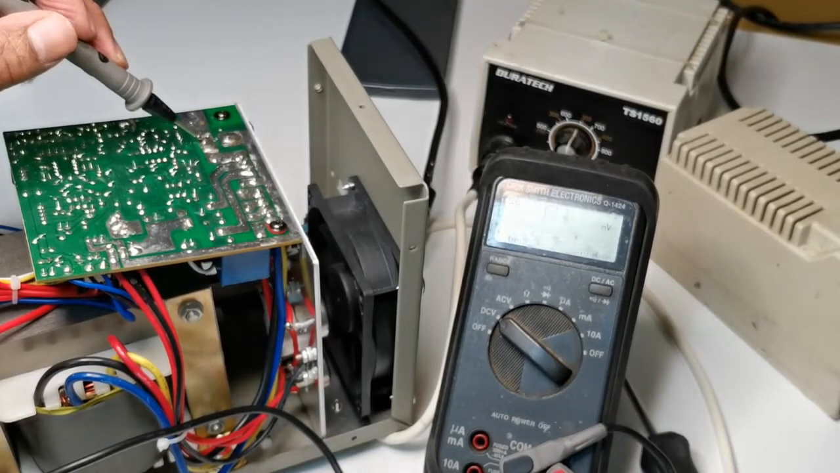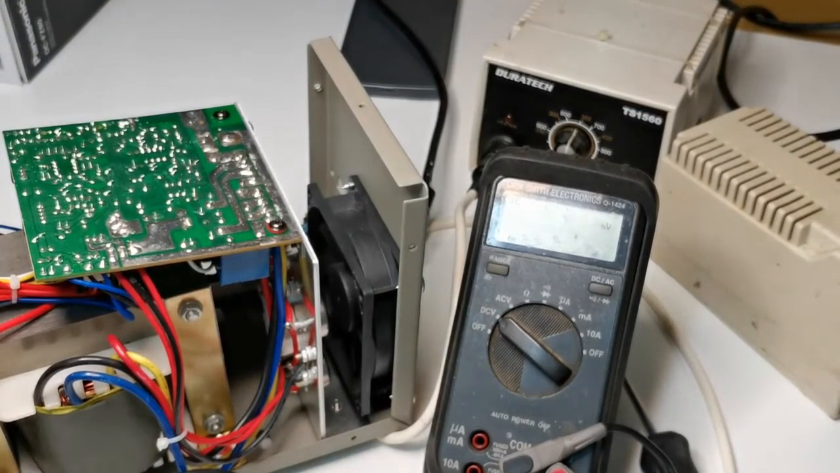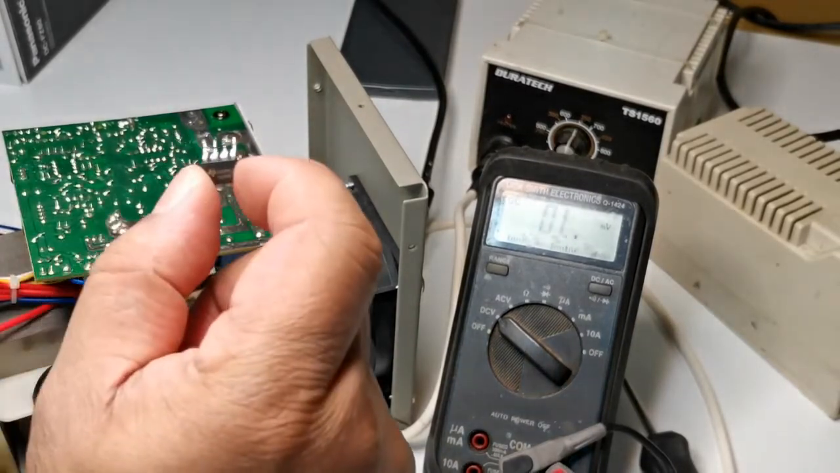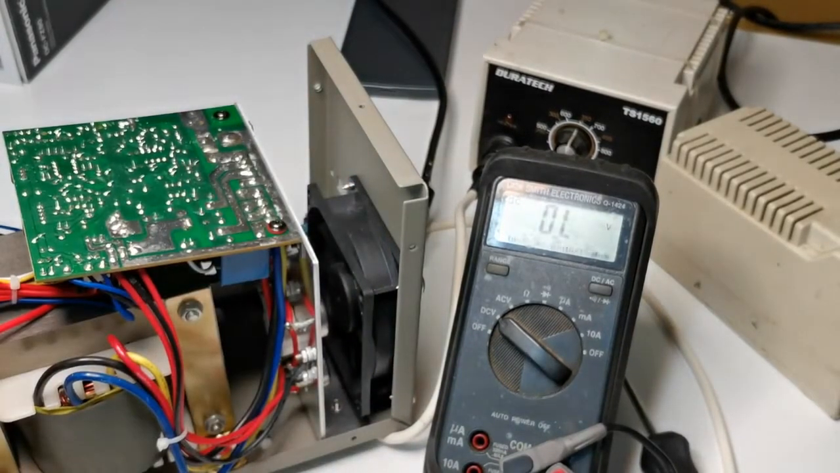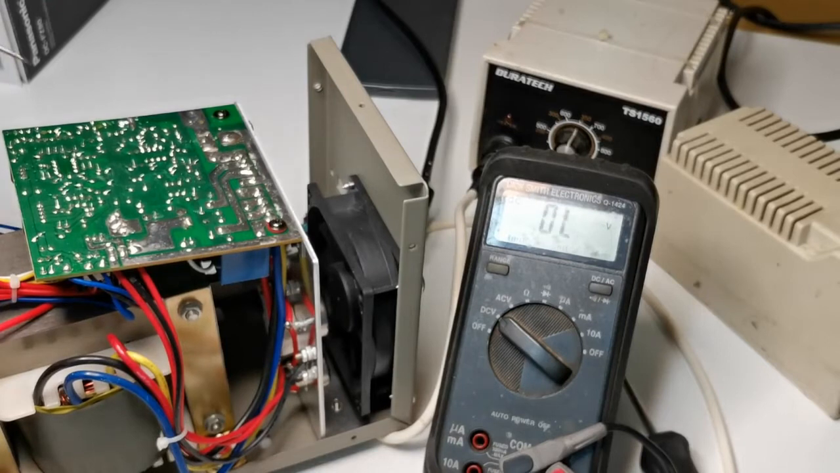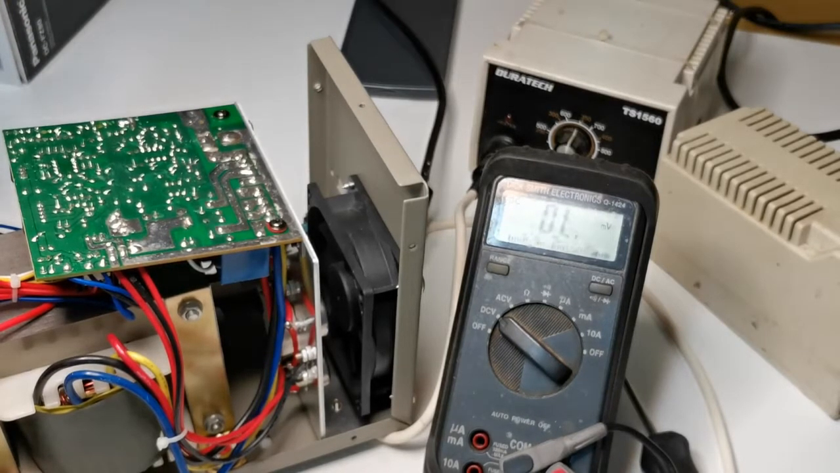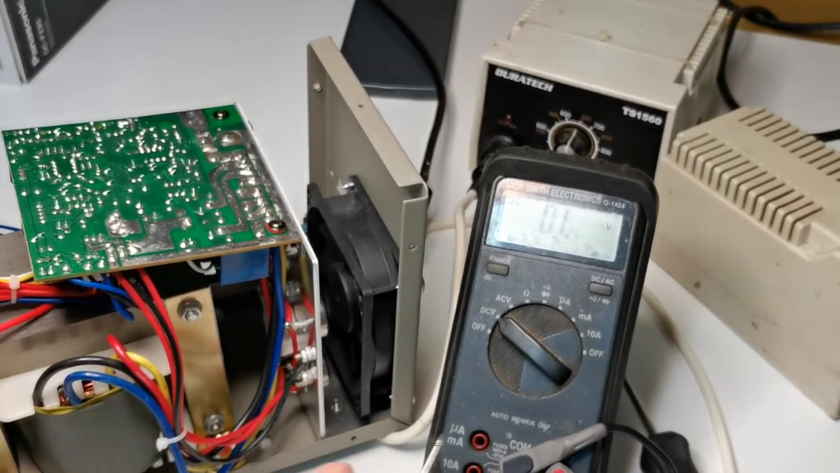So we're almost there. We almost found the problem. At least we found one, which is the chip, but we still have another problem. Especially pin 4, which is the negative voltage supply of the op amps, which is only minus 8.9 volts, supposed to be roughly close to minus 12 volts.